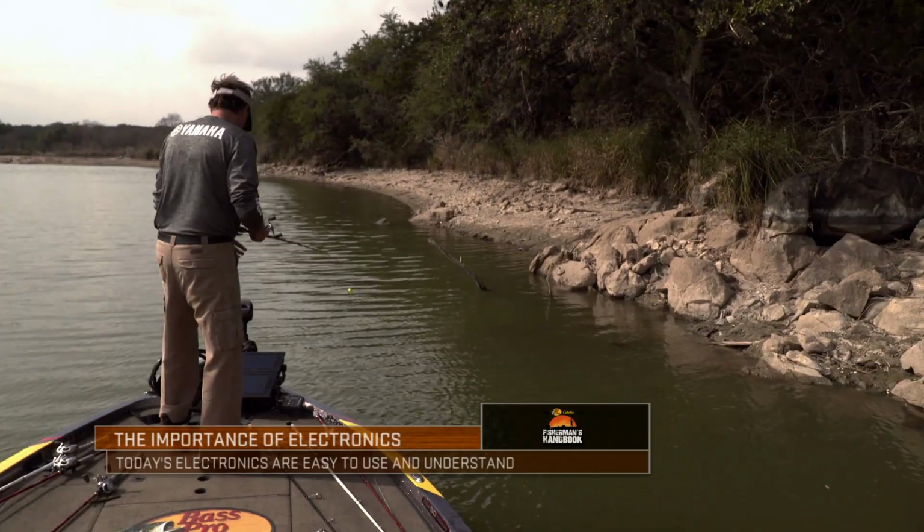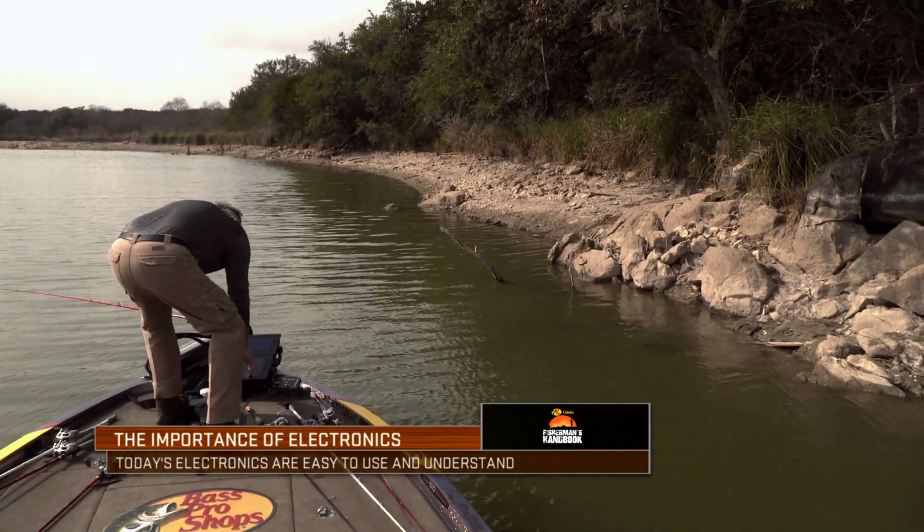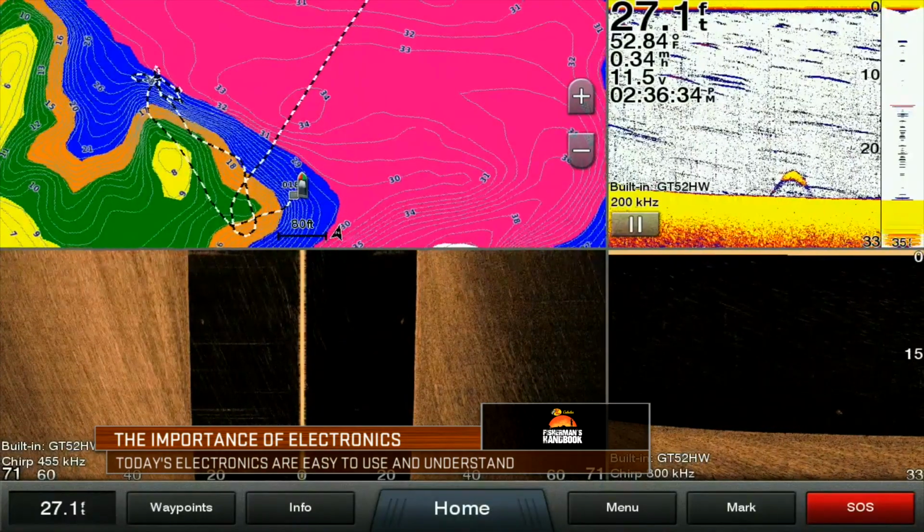I know years ago, I was scared of electronics when it came time to go way offshore. I didn't know what I was looking at. I wasn't confident that I was understanding what I'm seeing. But now with today's Garmin units, I can look at them and immediately tell what's going on.